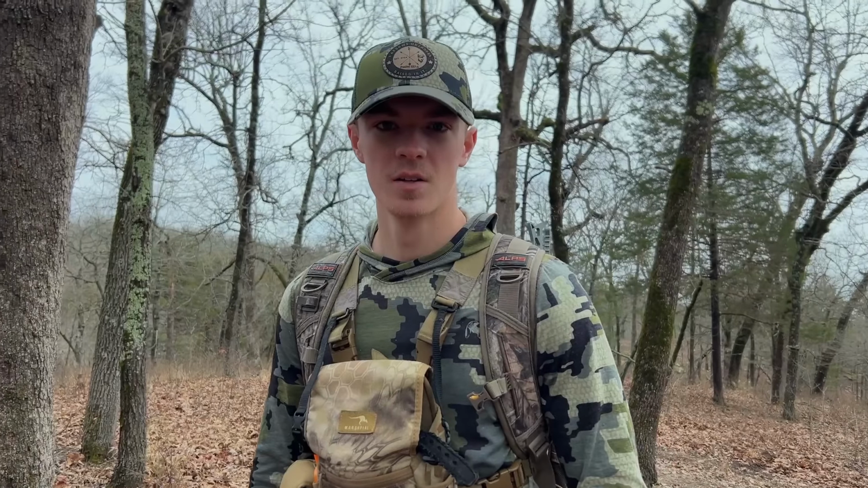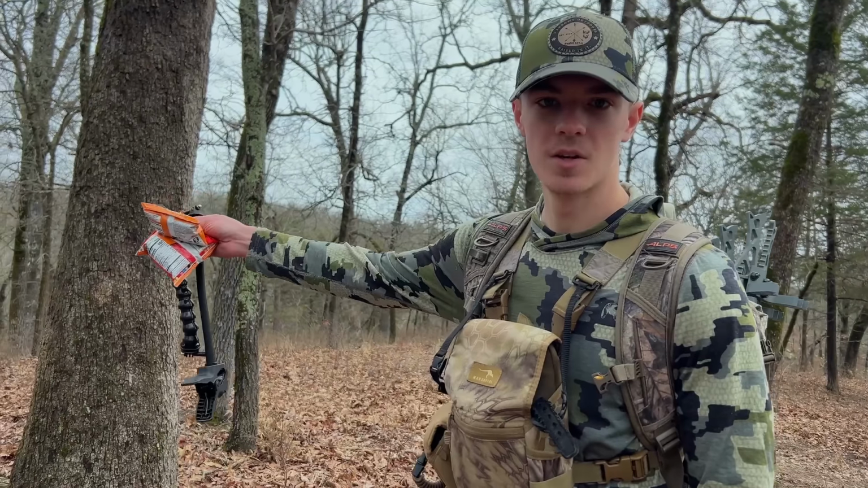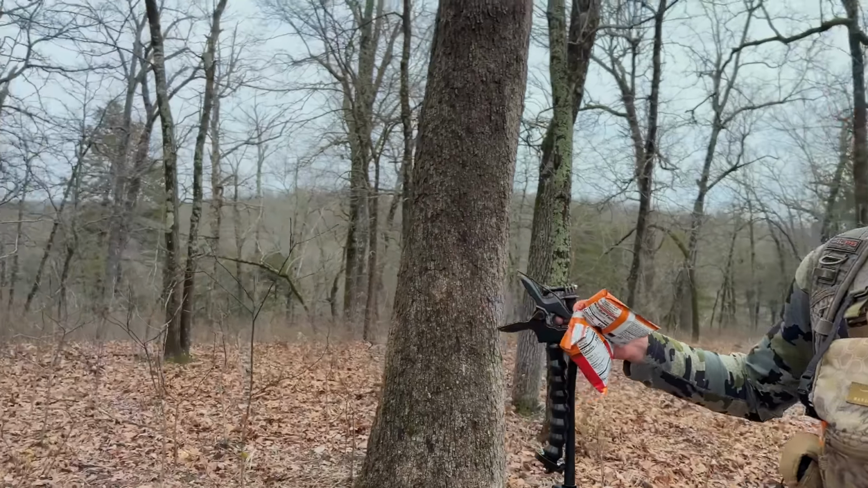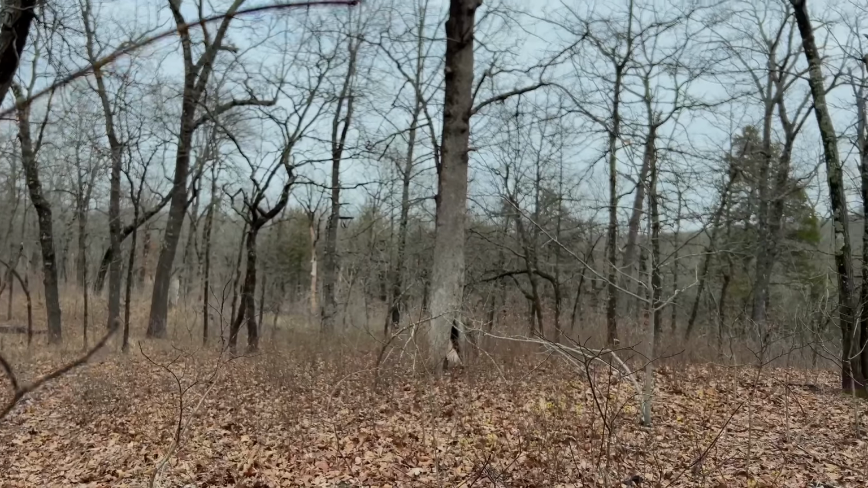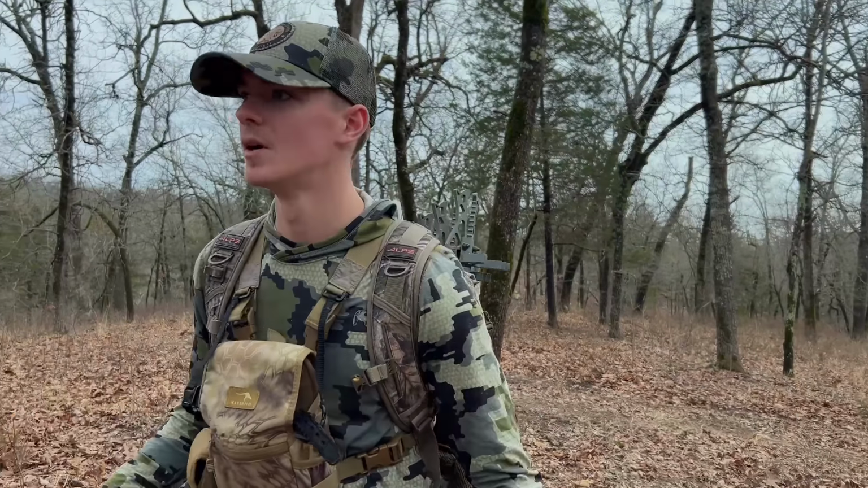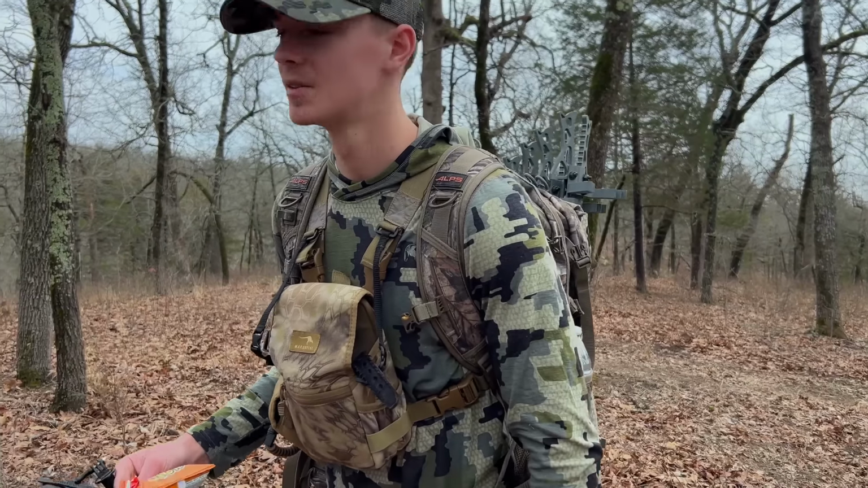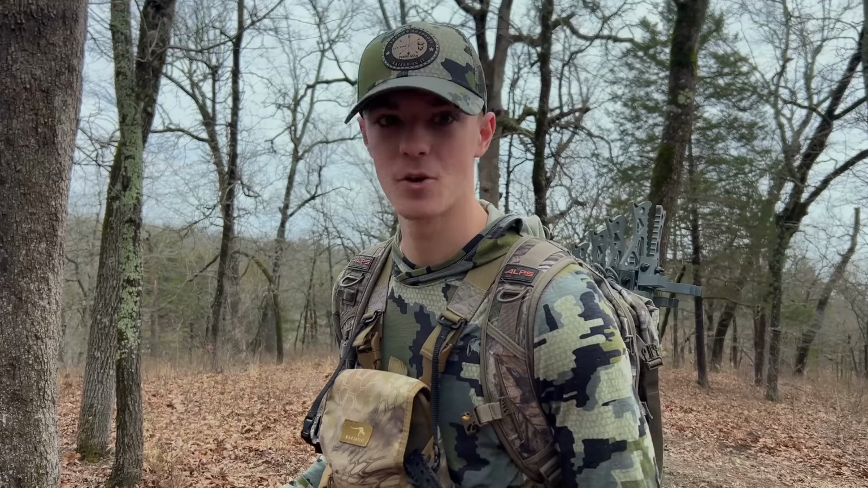Alright, we just got to our spot. Dad and I, Randy just took the side-by-side down here. He's going to fill up the feeder, get everything ready down there. And then our stand is right here, right on top of this ridge. He said that they have like a bedding area right down there that they like to come from. But he also said they could really come from any direction. So we're just going to get up here and be ready for anything from any direction.